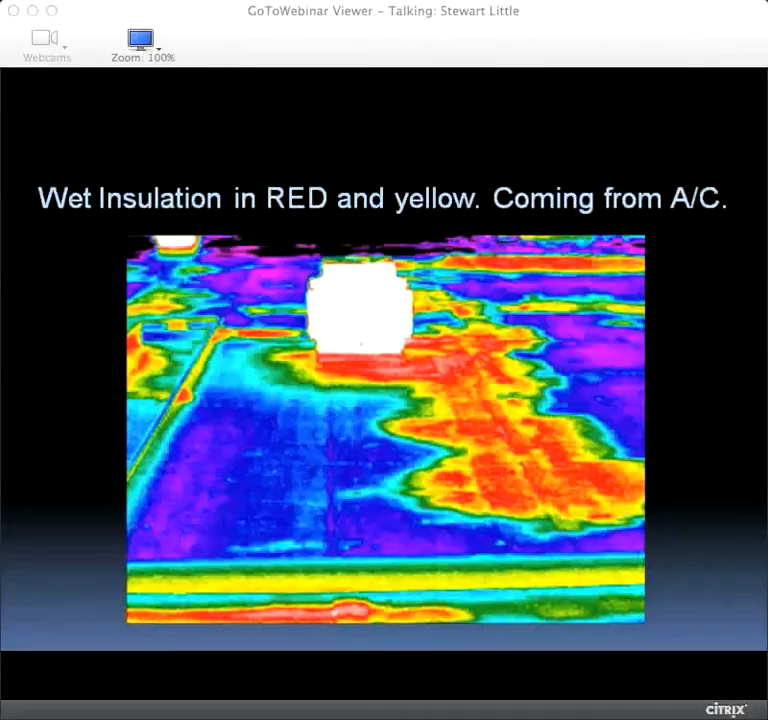I do apologise if you're colourblind. Normally if I'm doing this in front of you, I touch it on the monitor so you can see exactly where it is. But that big red blob is wet insulation. But interestingly, it's coming from the white area, which is that air conditioning unit. So if you imagine maybe it's McDonald's who installed the aircon unit, but the leak is happening in Marks and Spencer's unit in the shopping centre, Marks and Spencer will be going crazy about it, and you as a landlord may bill them, say, hey, look, we've repaired the roof, it was your fault, and actually it's somebody else's fault.